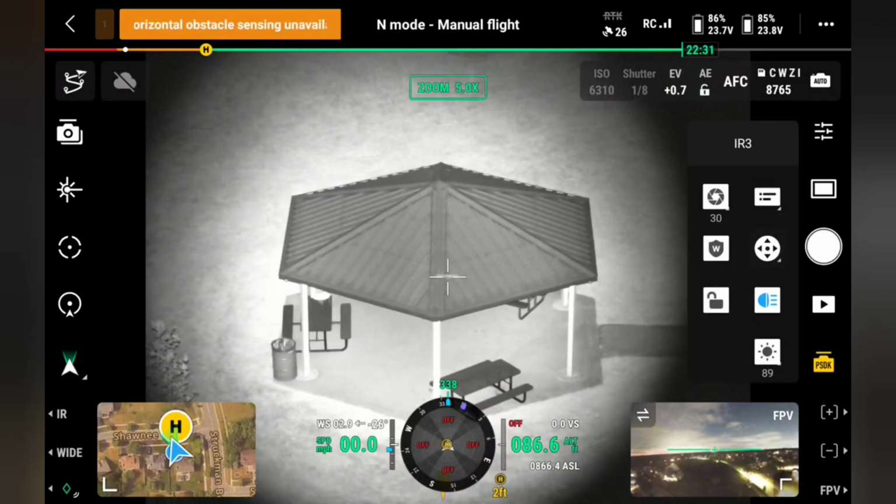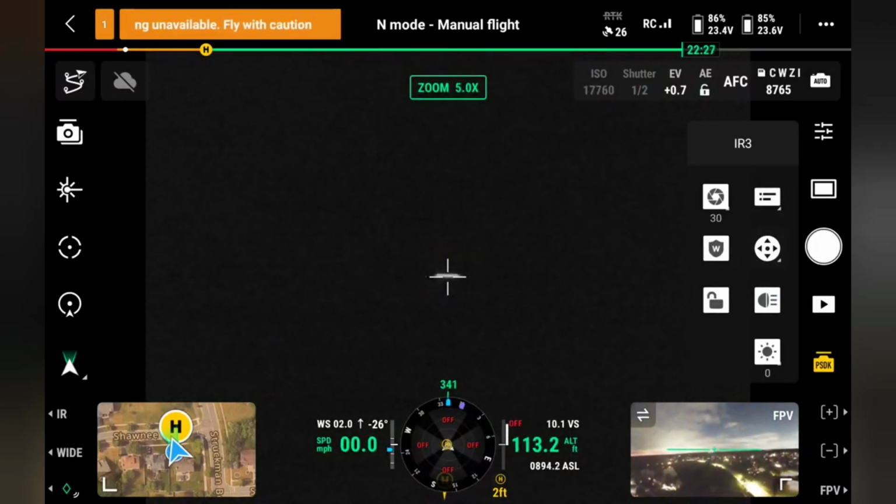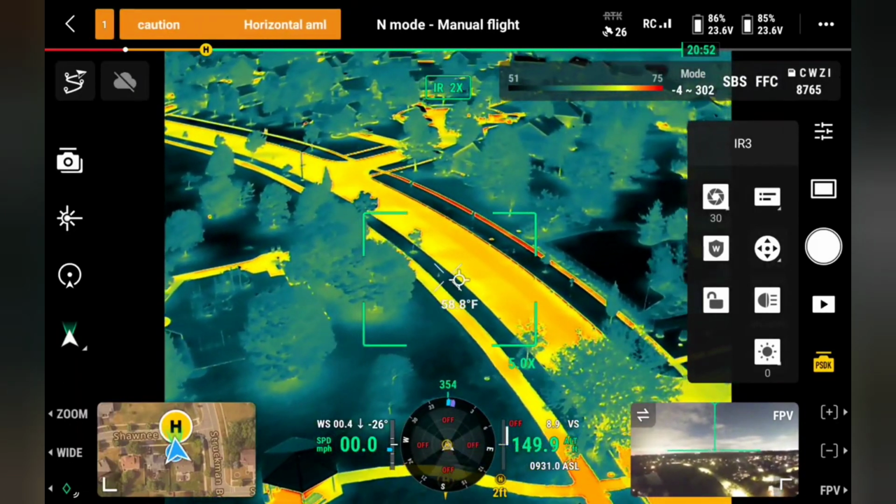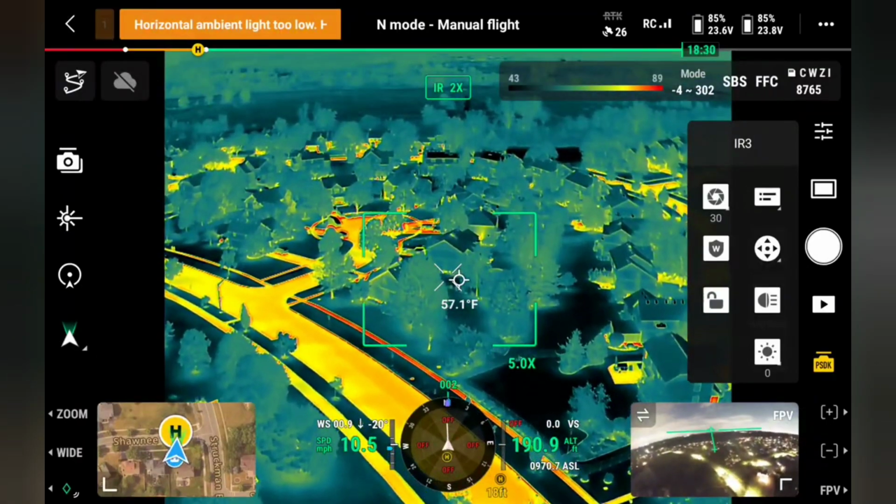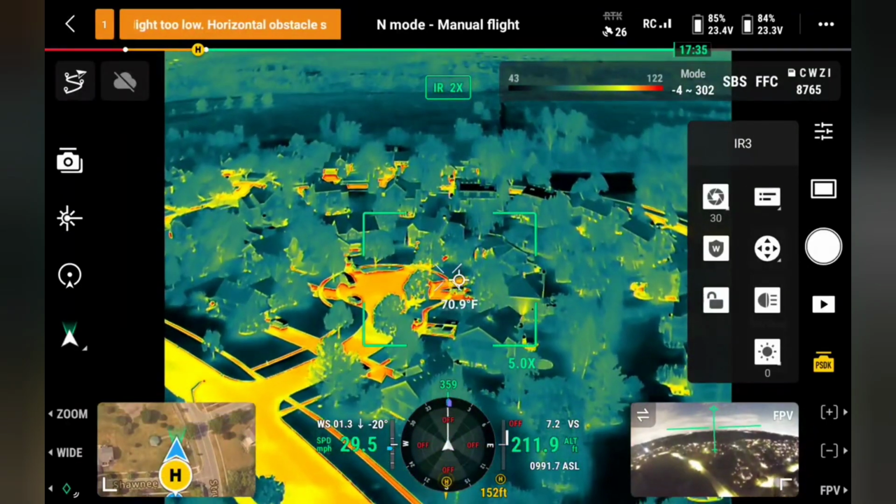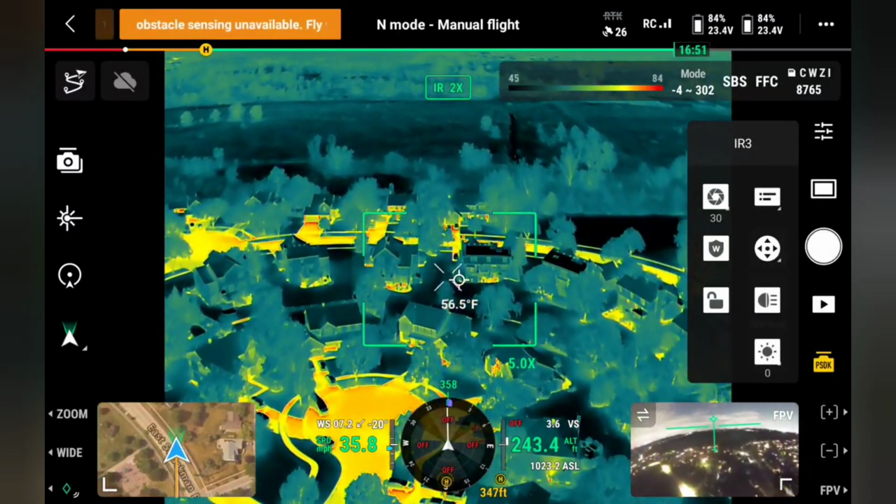So I'm going to go up and fly over to my local forestry area. Let me go to 300 feet.